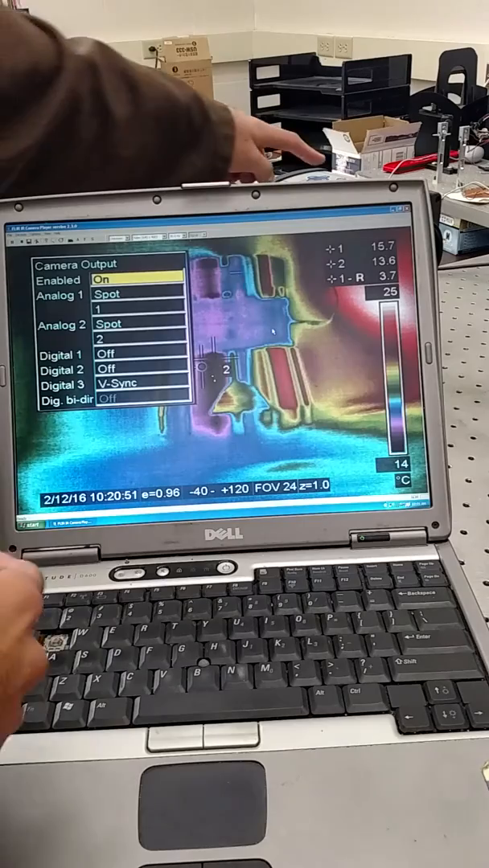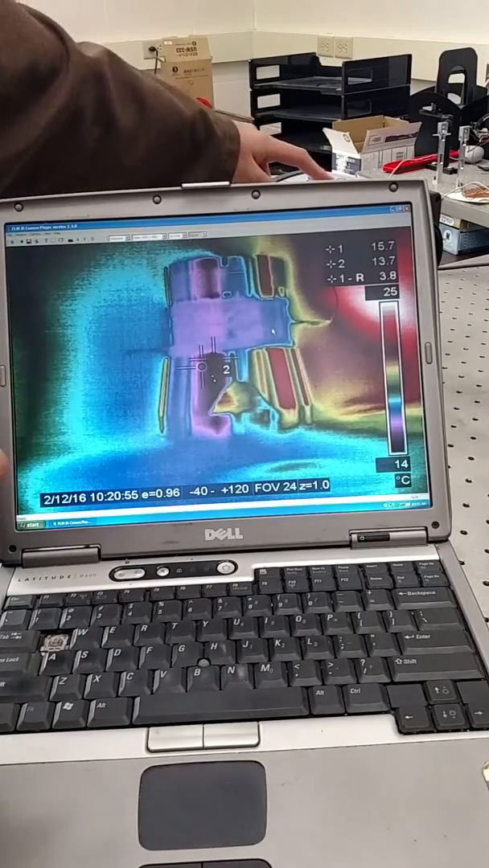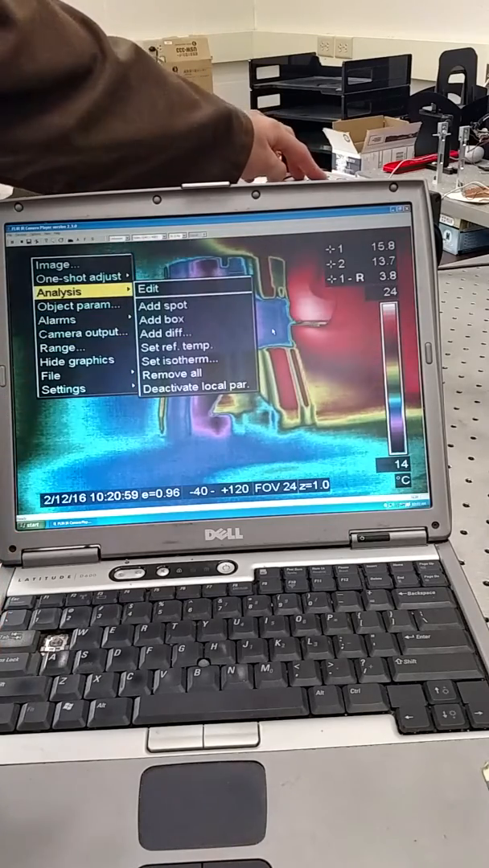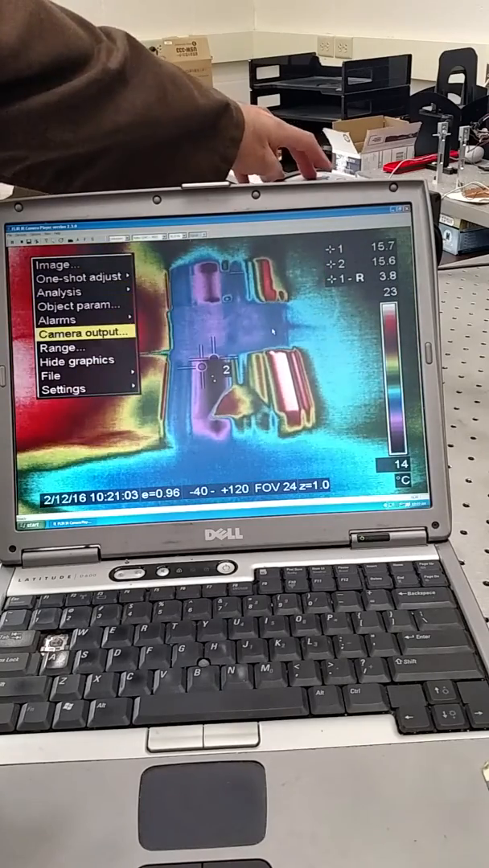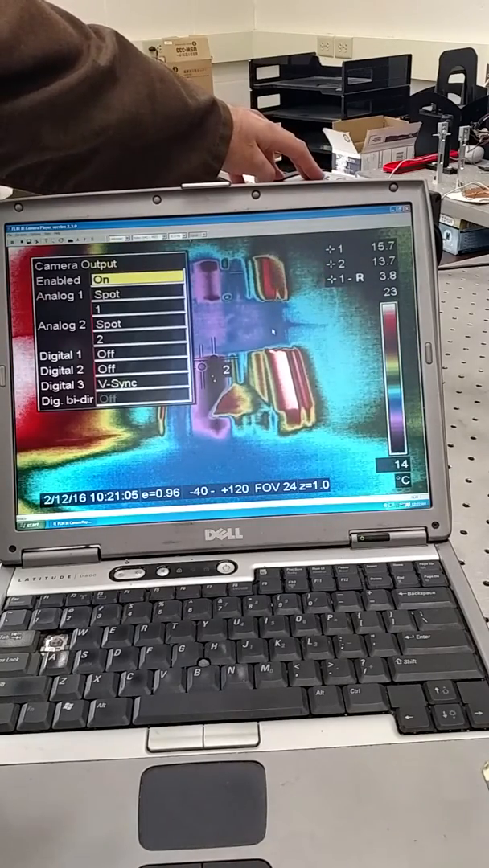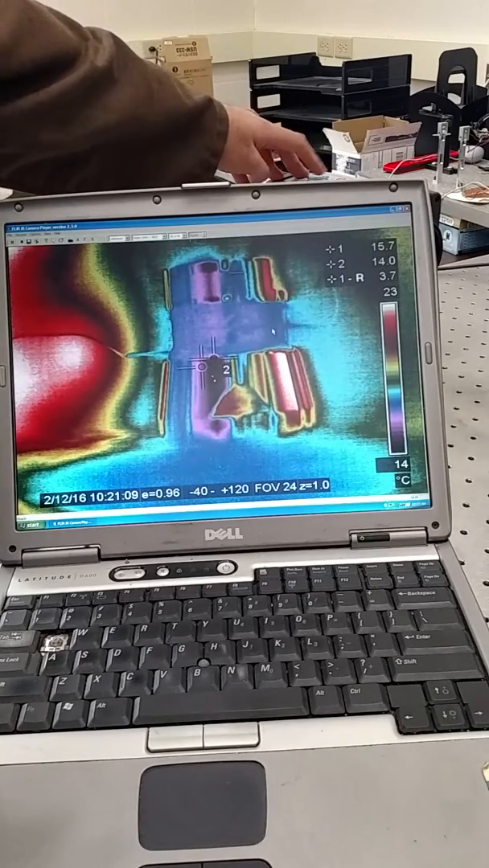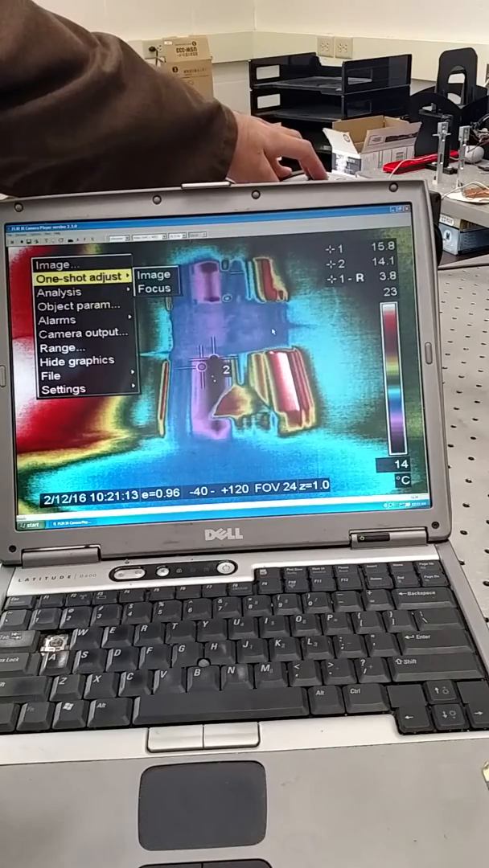I think it's digital 1. Okay, it's off. So enter. So let's go in that. There's another one where I forget. I can't remember where the one is for. Is it camera output, and there's one for setting those parameters here.